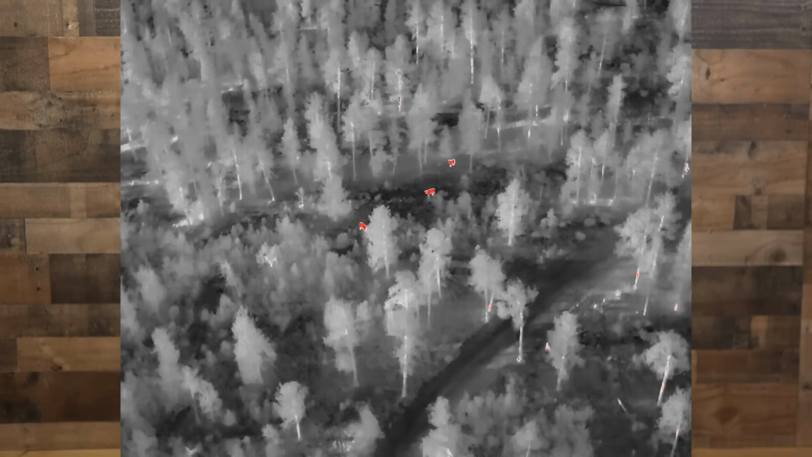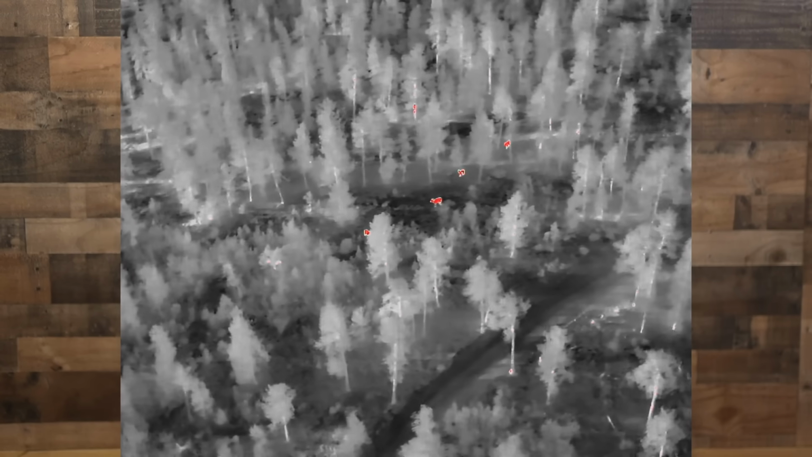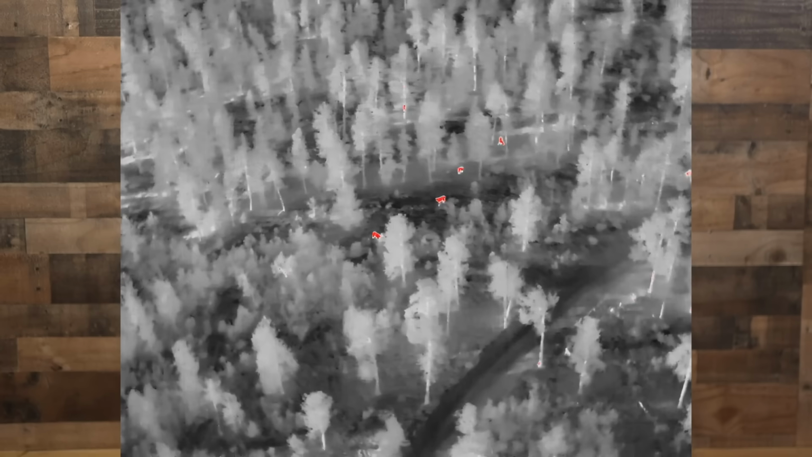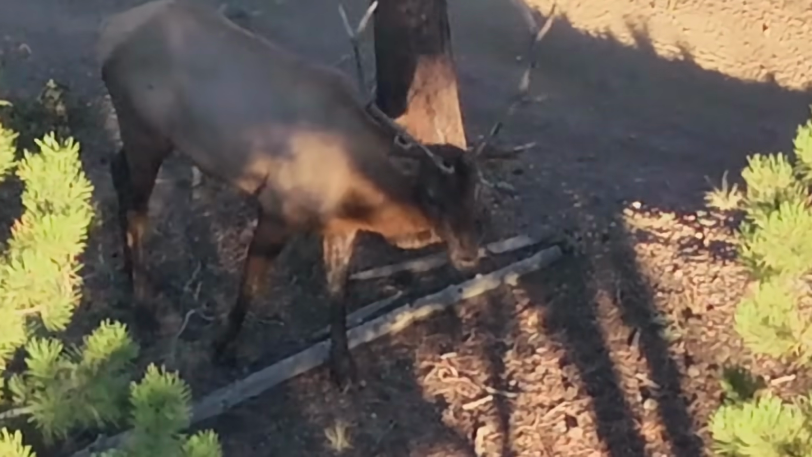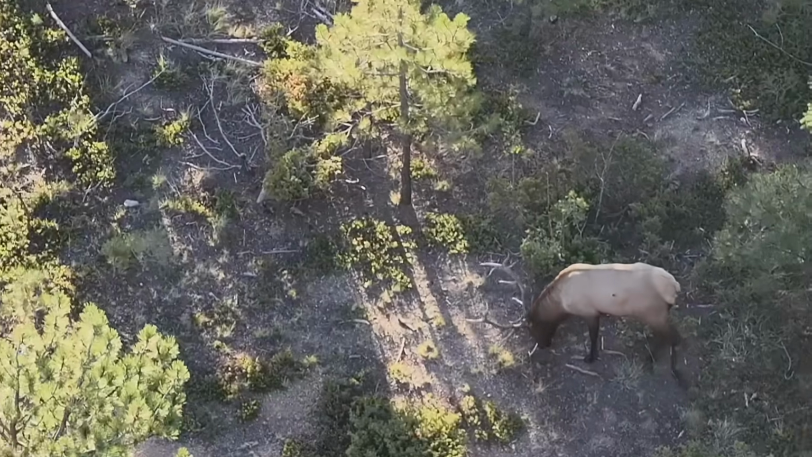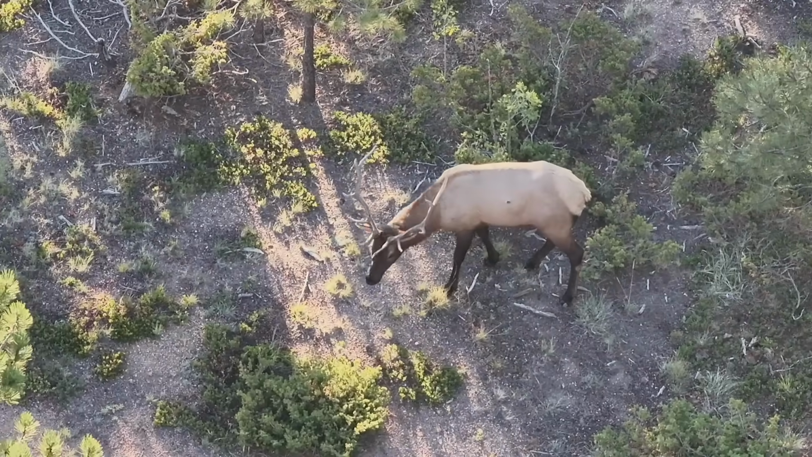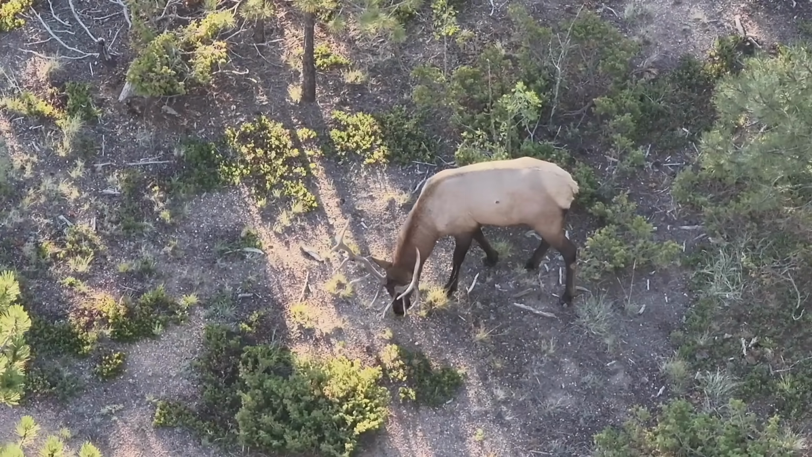But what I did find is, about a half a mile away from that lone cow, at a slightly higher elevation, I spotted something that got my pulse racing. A lone bull with a few cows. This was awesome. Absolutely great to find. The grid searching is working, I thought. There really are elk here. This group looked settled, comfortable, and not spooked or pressured. They were just living their best elk lives.